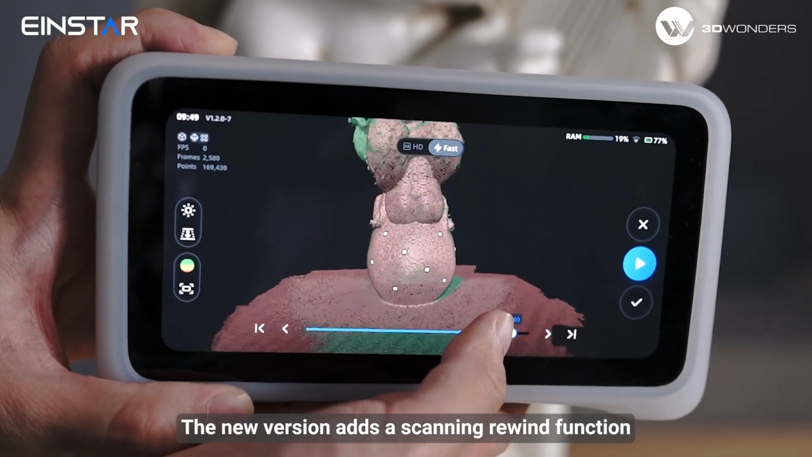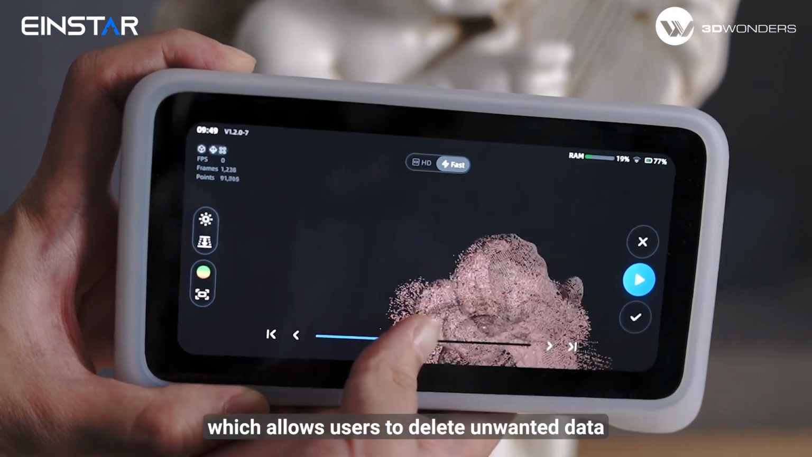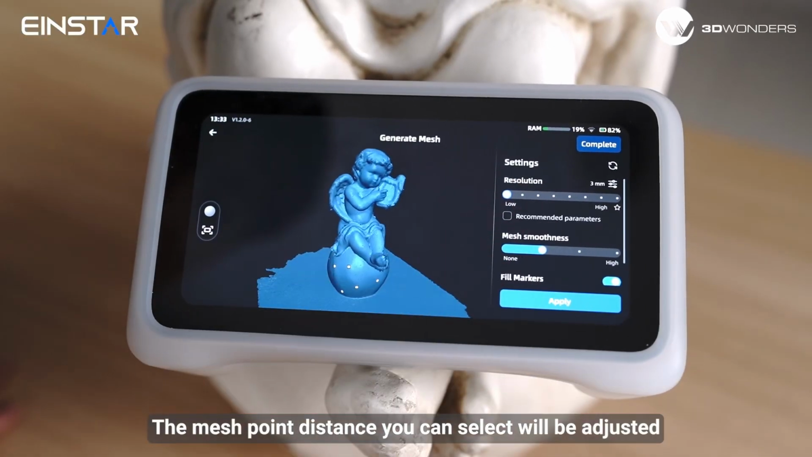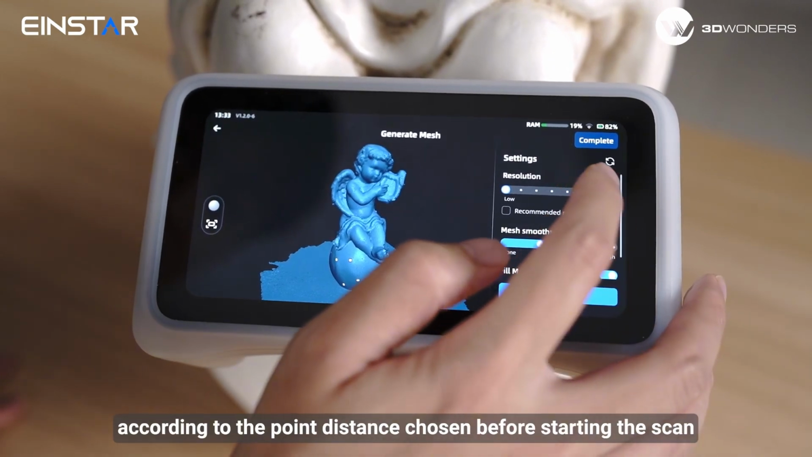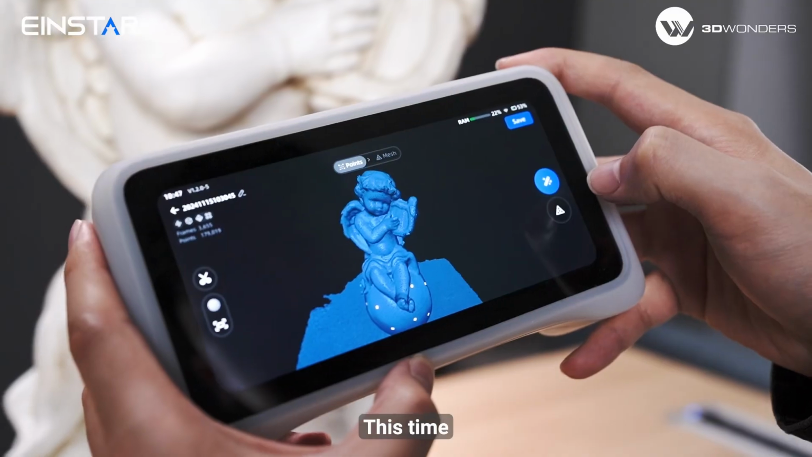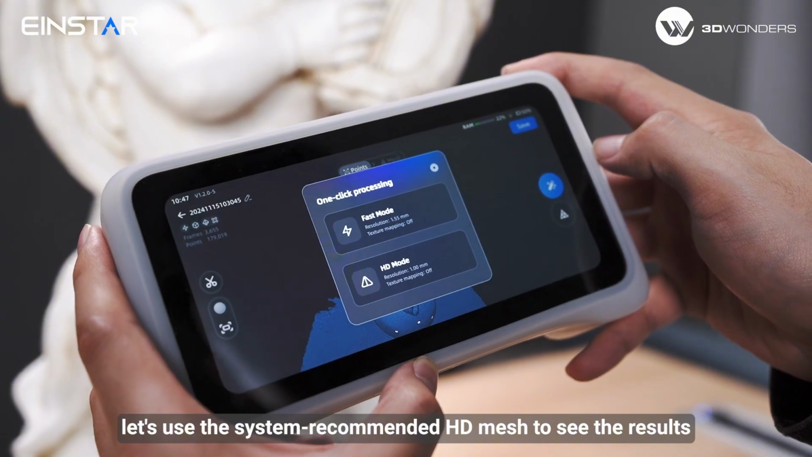The new version adds a scanning rewind function, which allows users to delete unwanted data after pausing and restart the scan. The mesh point distance you can select will be adjusted according to the point distance chosen before starting the scan. This time, let's use the system recommended HD mesh to see the results.